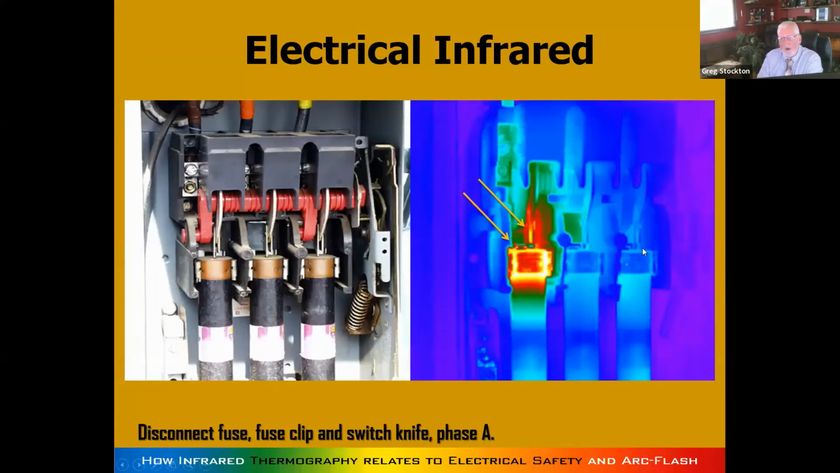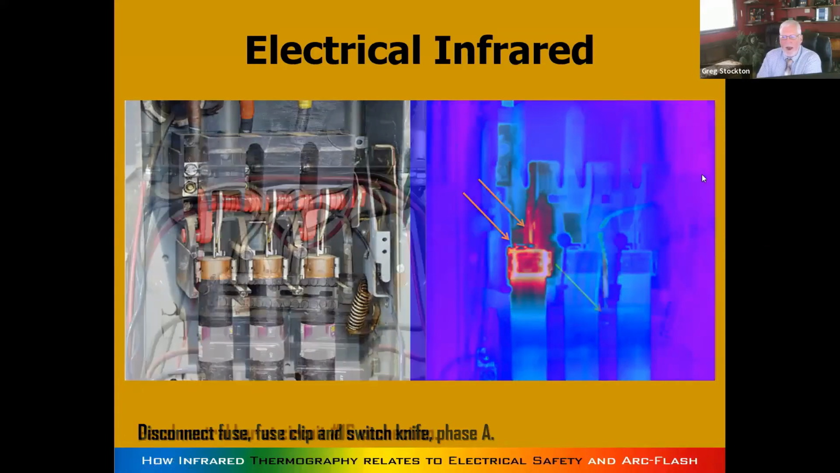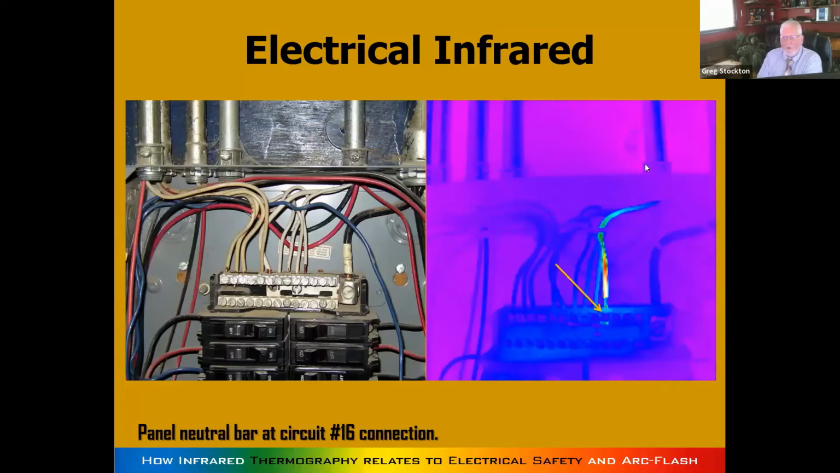Probably the most common, if you took all the millions of things that get found every year by infrared cameras in switchgear in every building, tons of buildings in the United States and Canada and everywhere, these types of fuse clips are probably the most common. And of course, breaker lugs and wires loose.